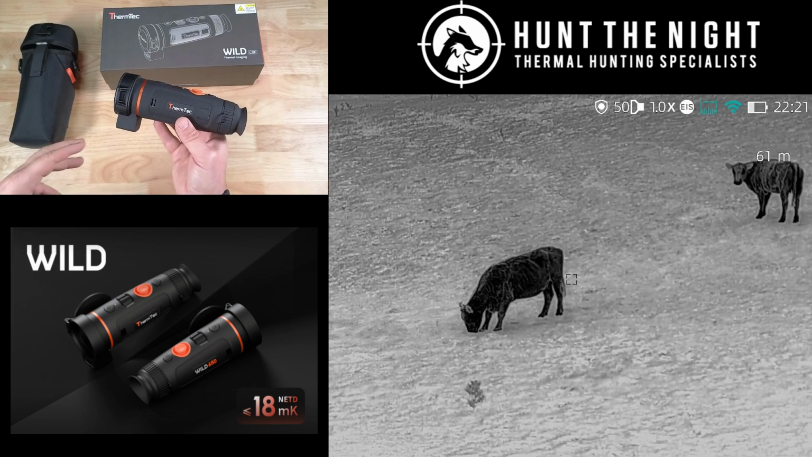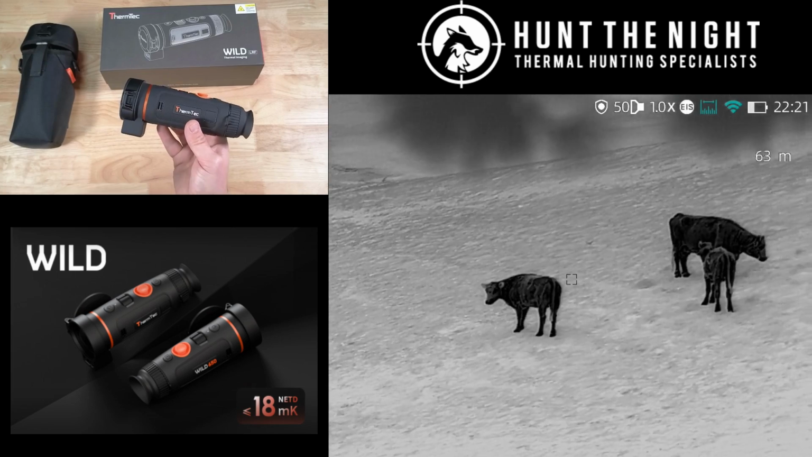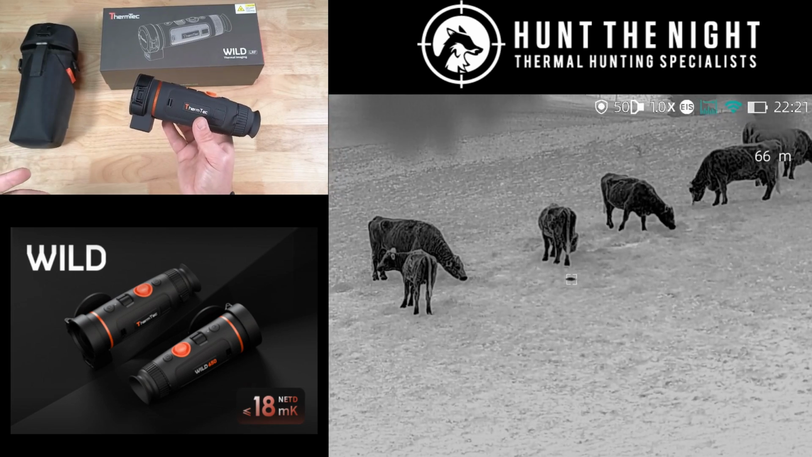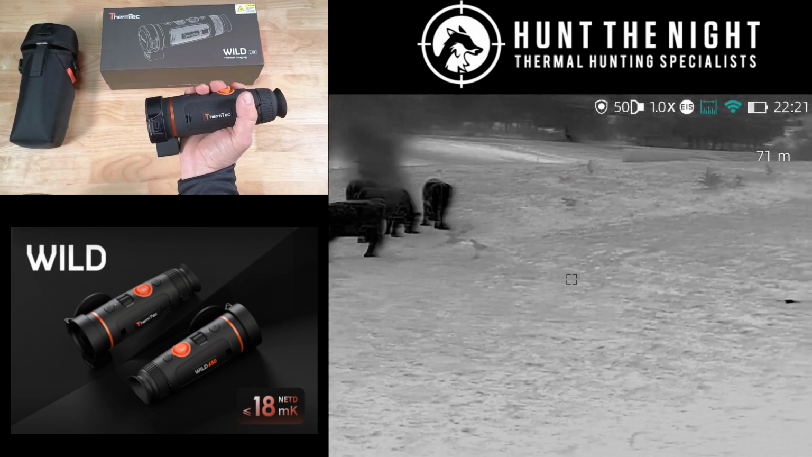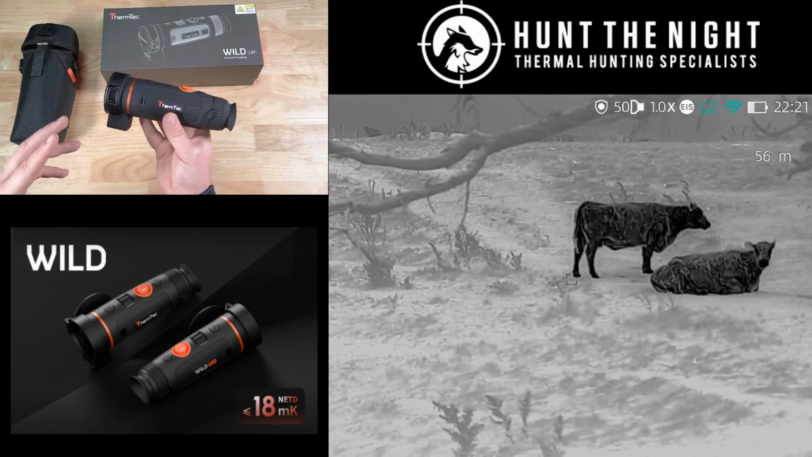Now, if I was just looking for a straight up perfect form factor handheld device, the Condor is it, right? It's just so beautiful from Hik Micro. But being able to use this as a remote mounted unit as well as being able to use my hand really tips this one over the edge for me.